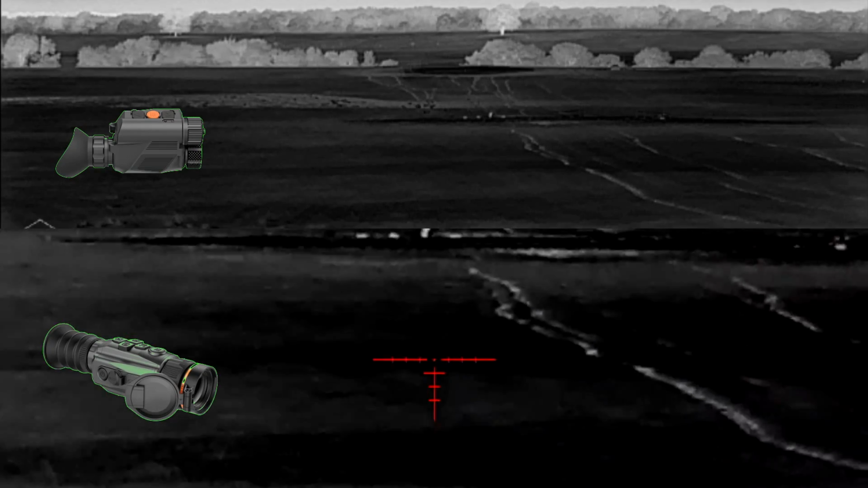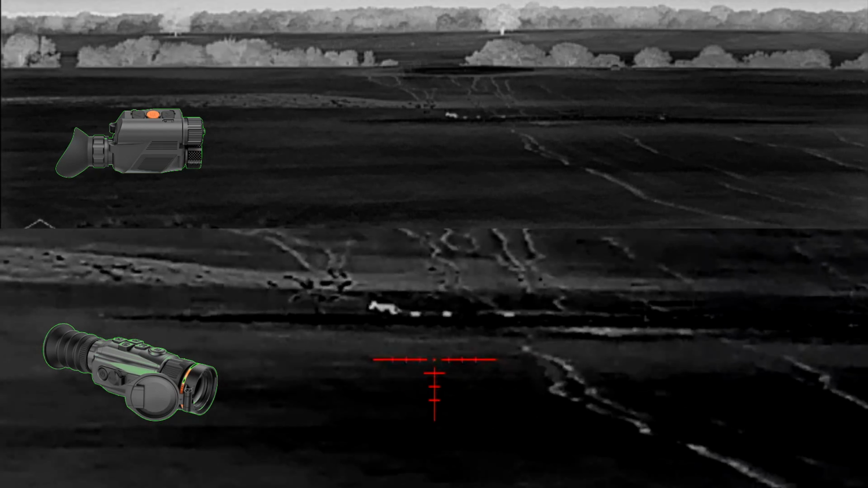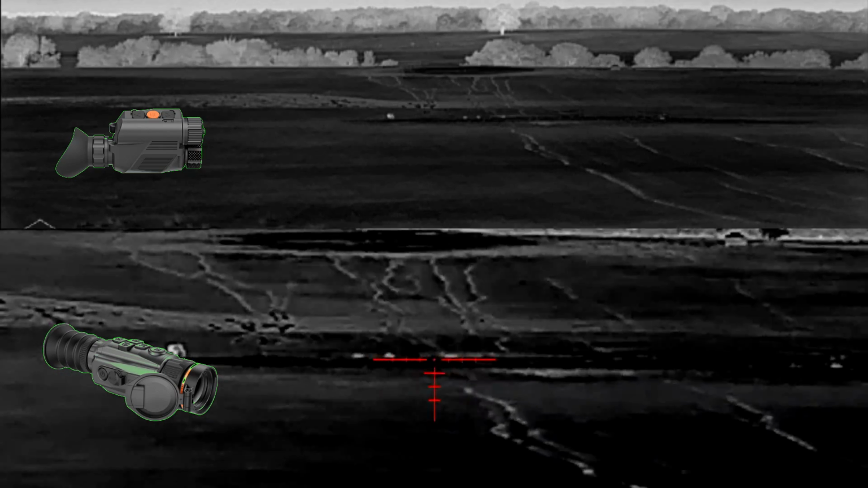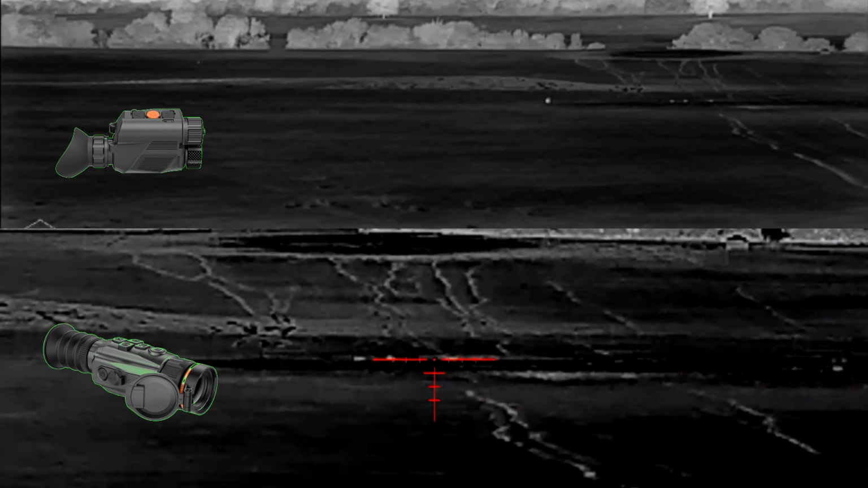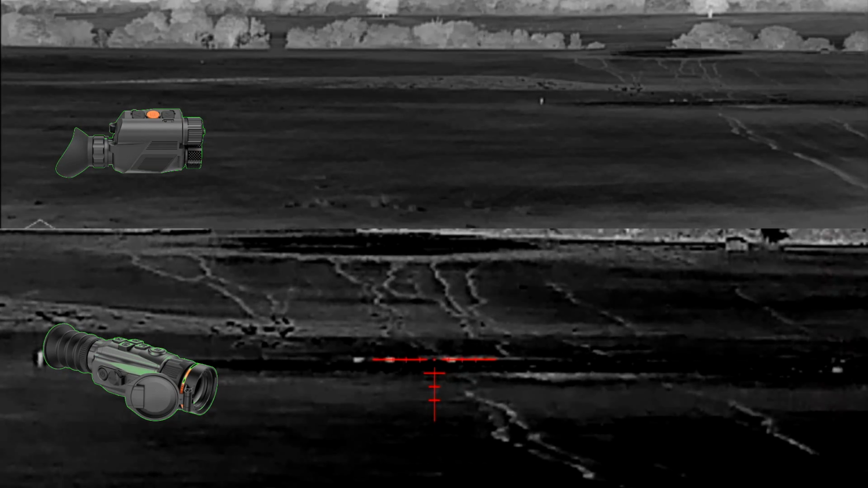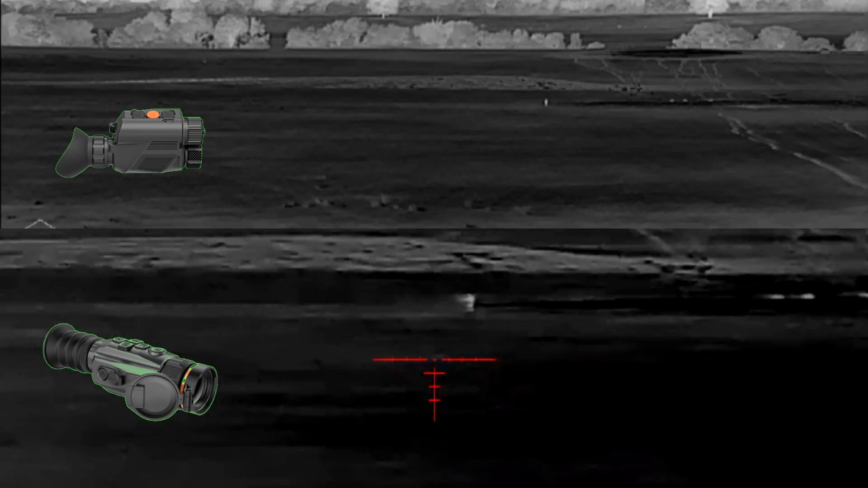The coyote's gotten close enough that I have switched to the Storm S3 thermal weapon sight. Although I am moving back and forth between the two optics to make sure that everything's staying in frame, so I'm checking the ST6 and the coyote's in frame, but then I move back to the Storm S3 and the coyote's moved off to the left, so I need to reposition. There we are.